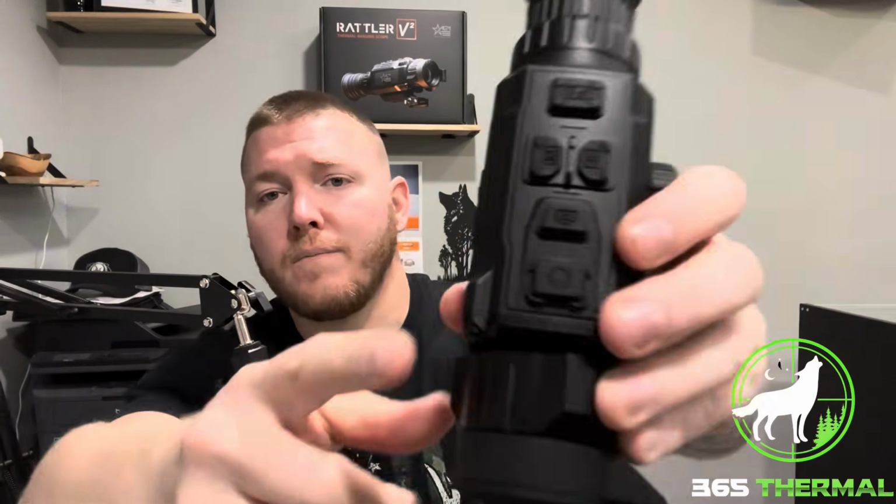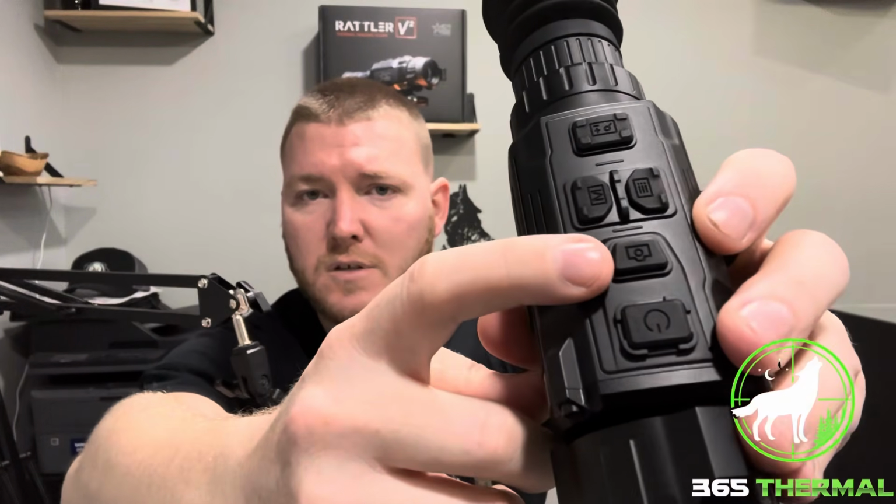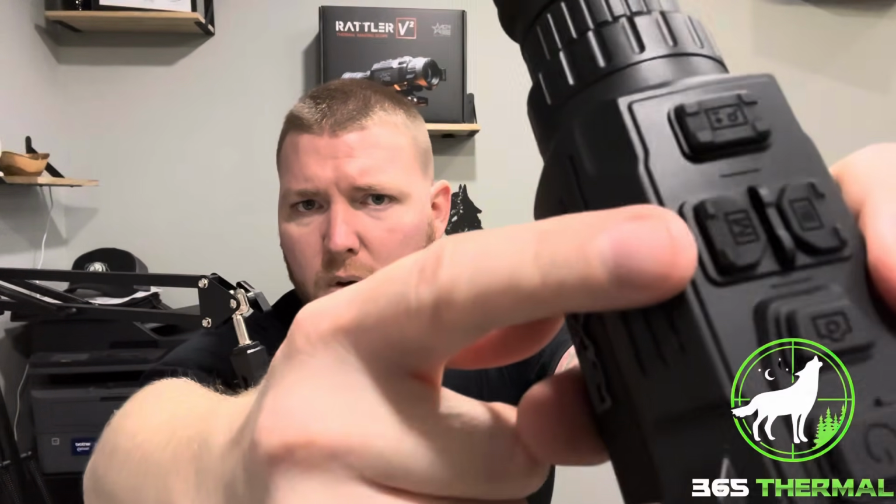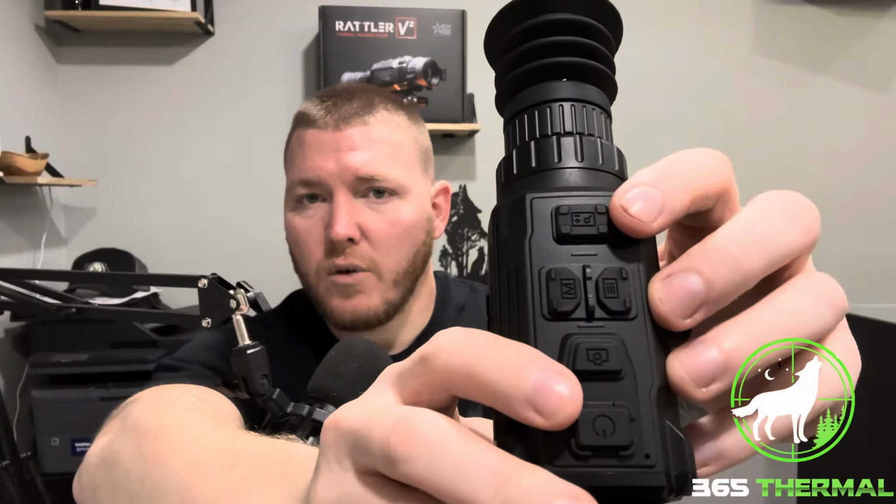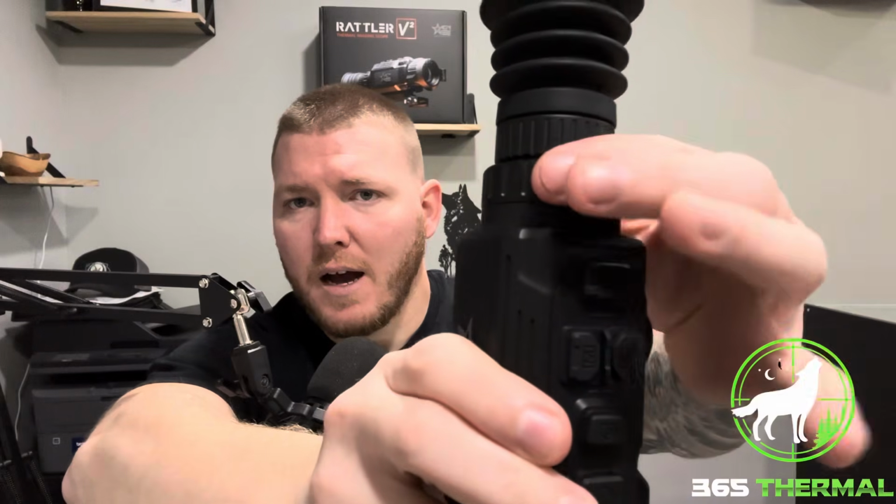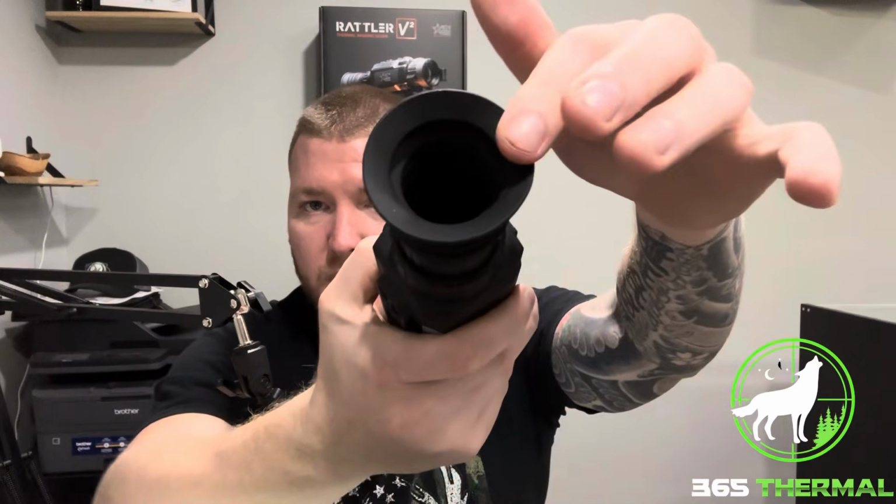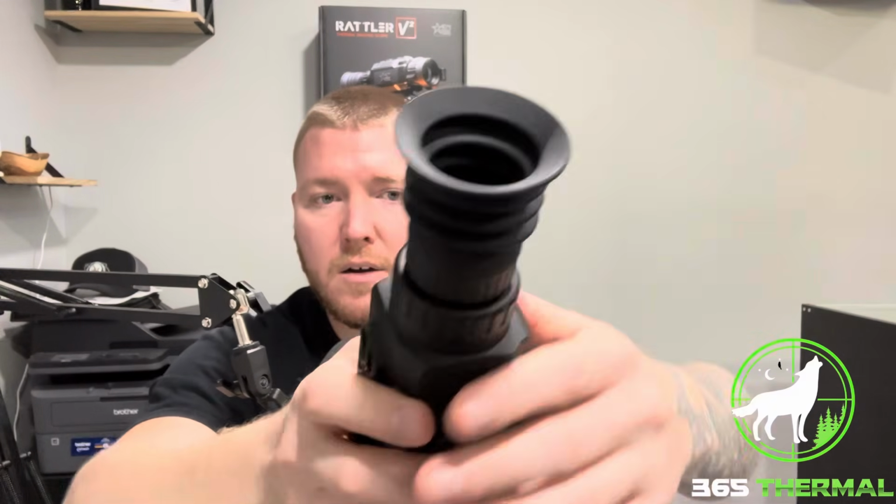But moving forward, going on to the buttons. This is going to be your power button here. This is your capture, so this is going to be both picture and video. Moving to the M there, as you can see, that's going to be your different color palettes. The one right here that's just a bunch of lines is going to be your menu button, and right here is going to be your digital zoom function. You have your eye focus right here, that's what that ring is right there. It helps you actually focus in on your display screen in there. Of course, you have your eye cup right here.